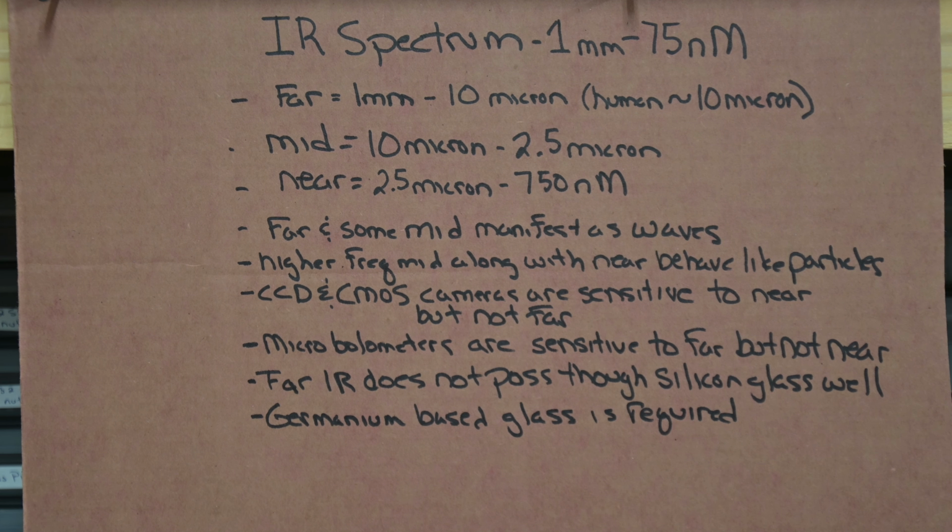Digital cameras have the CCD and the CMOS sensors. They're sensitive to that near infrared, and so is night vision, the image intensifier type. But with those you can't see in total darkness unless you have some sort of near infrared light source. And thermal imaging is the other way around.